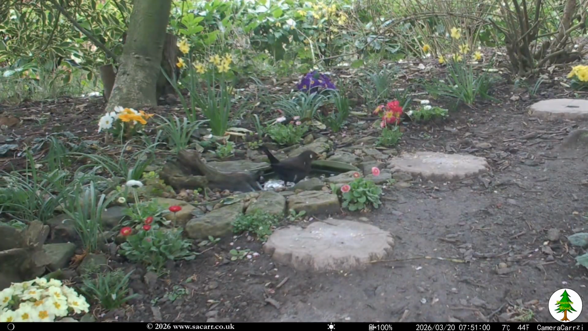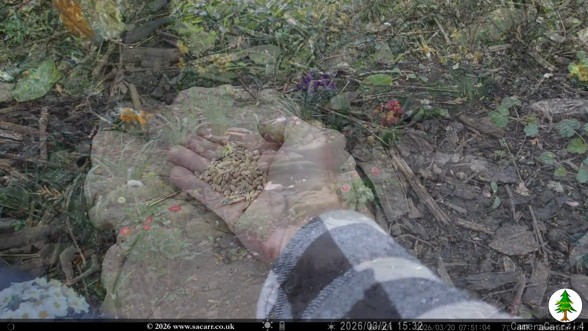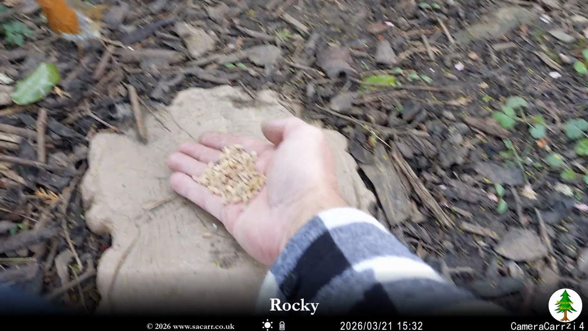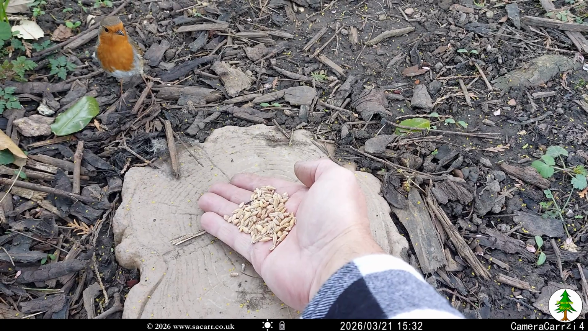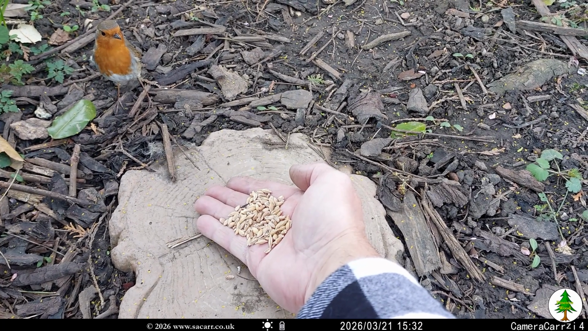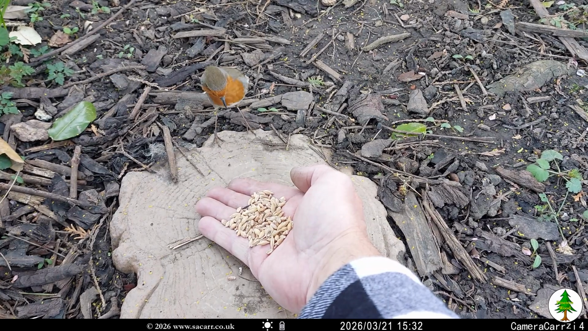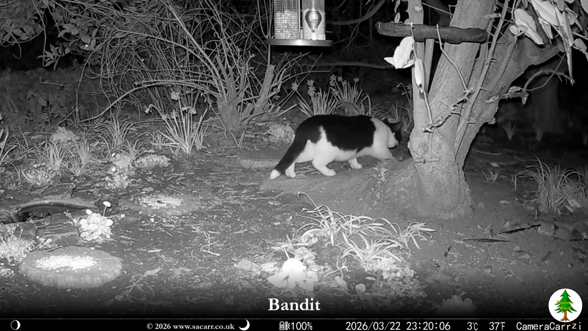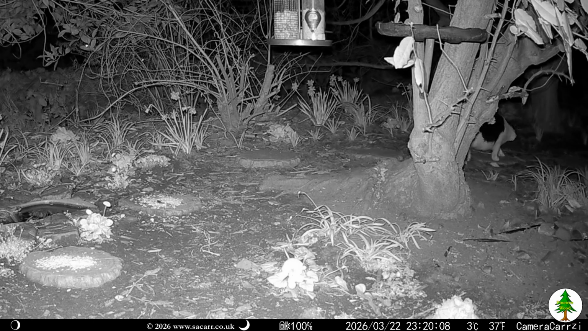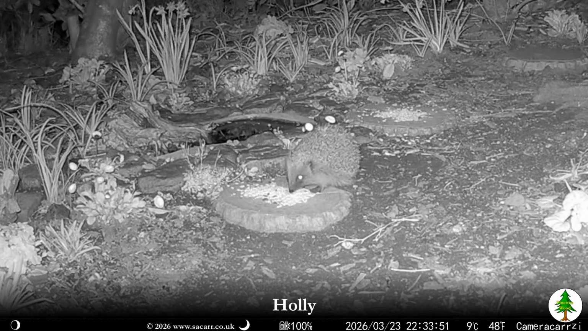With less daytime captures, I hadn't seen the blackbird using the pond as much. Rocky Robin was frequently waiting for me in the wood, or arrived soon after I came to fill the feeder. Bandit passed through the wood on the 22nd, but there were no mice to play with. Holly spent a while eating seed on the 23rd.